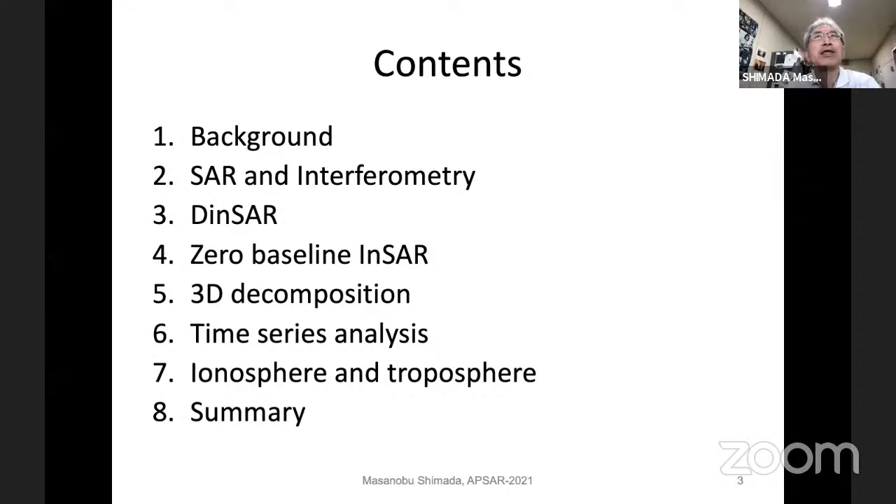All are prepared for a basic understanding of how SAR interferometry provides information about the Earth.